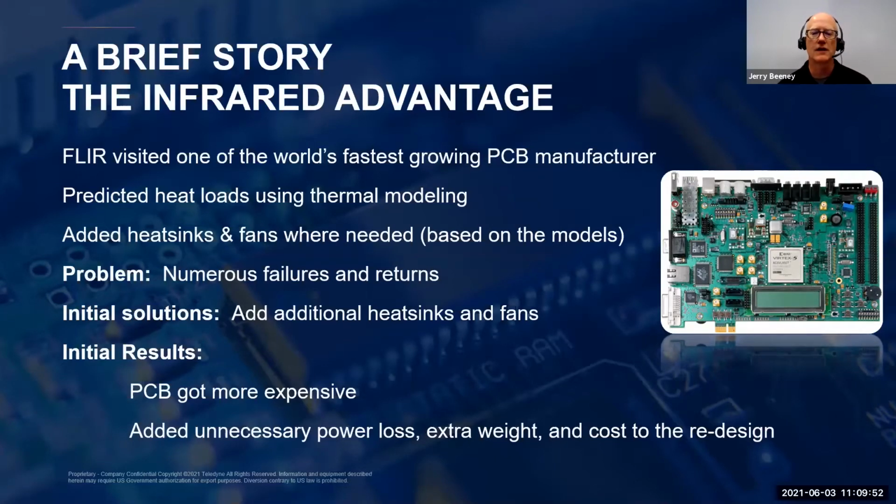So what was the first thing you think the company thought to do? Well, their first step was, of course, to add more heat sinks and fans. But doing so just added extra weight to the boards, actually drew more power from the boards, which resulted in lost efficiency. And the solution actually resulted in an increase in the overall cost of the boards to the customers.